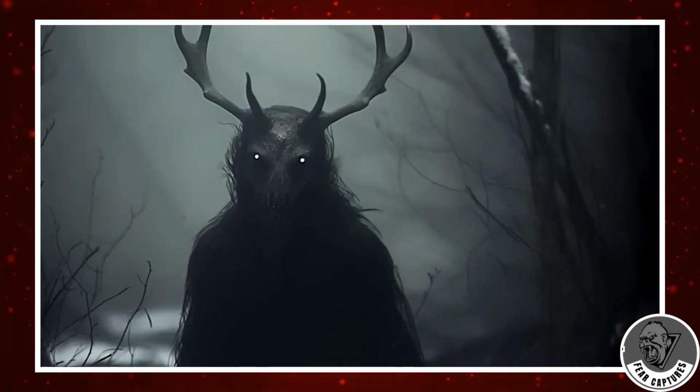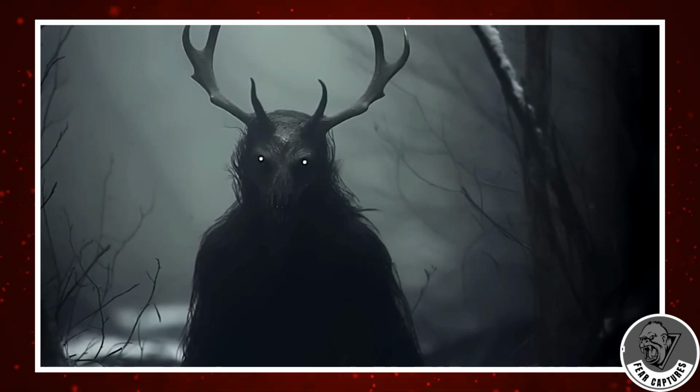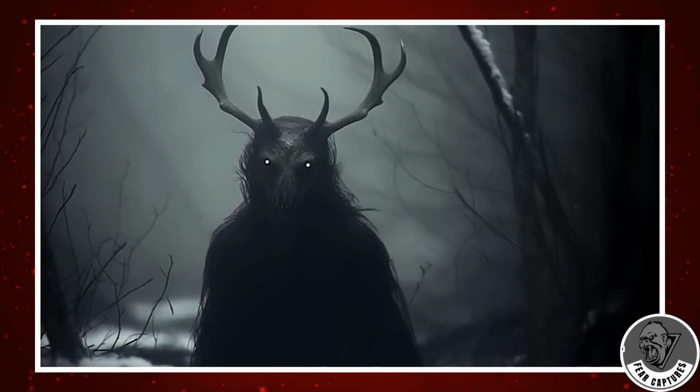It wasn't just an animal, it was something unnatural. The glowing eyes, the weird shape, and the smell, they all added up to something otherworldly. Rick was scared, but also fascinated by what he was seeing. He managed to back away slowly and get home.